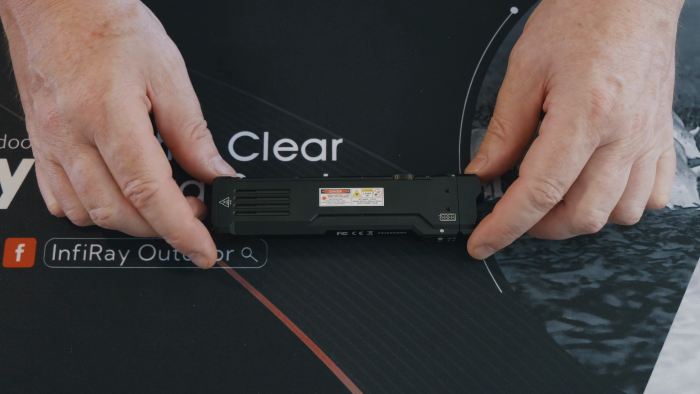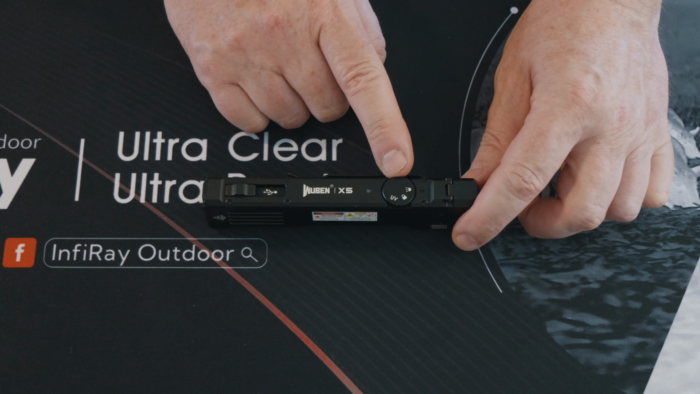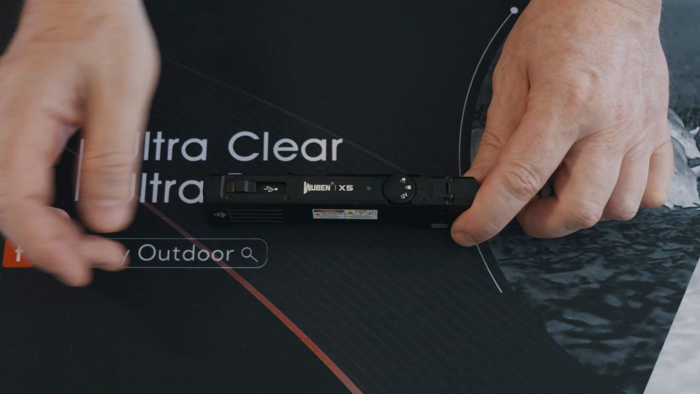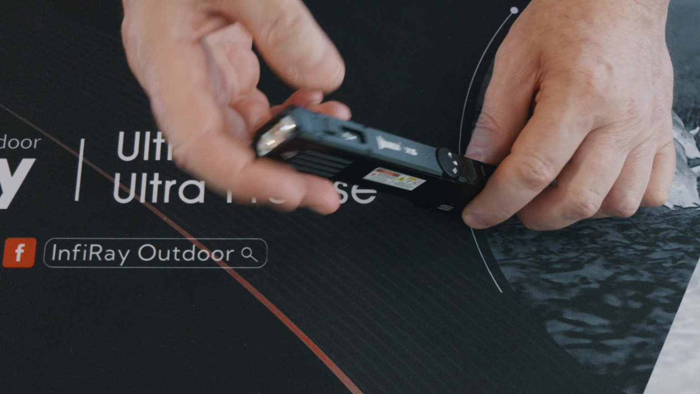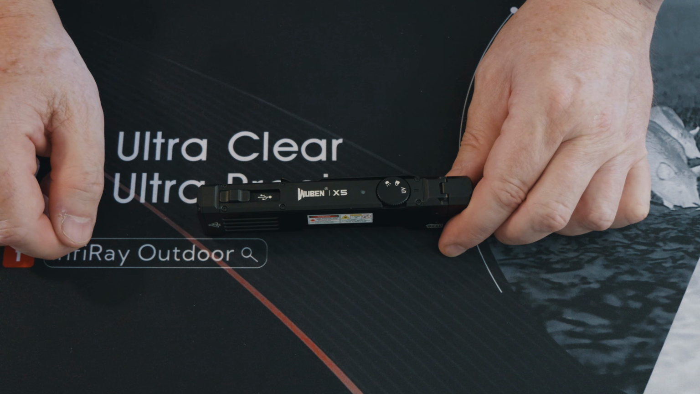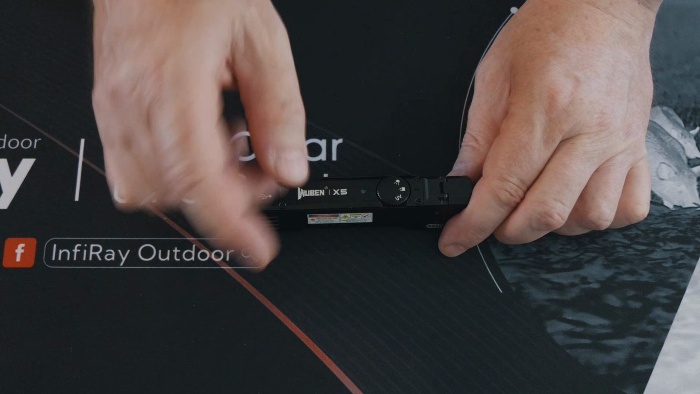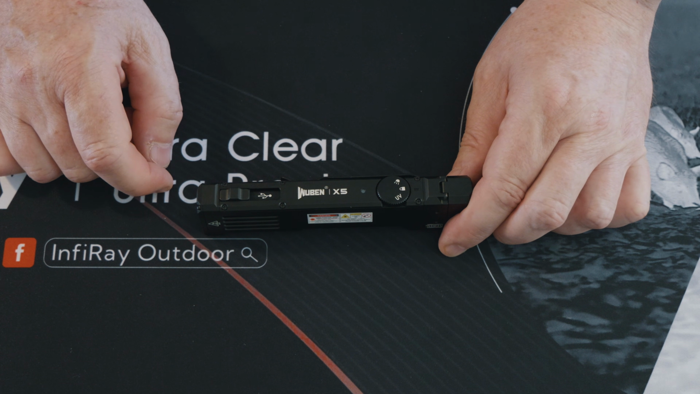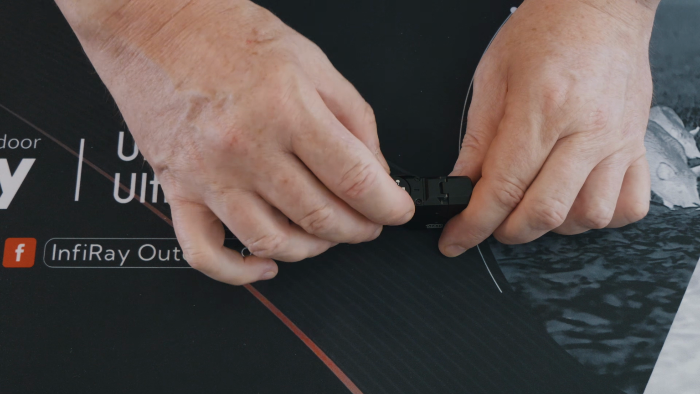Right, so I'll put them out of the way and we'll have a quick look at the torch itself. On the top here you've got your function wheel, so you've got your main beam, lock, which means nothing will happen at all, and your UV light. Keep it in lock when you've got it in your pocket and so on, and then if the buttons are pressed you're not going to use your battery up without knowing.